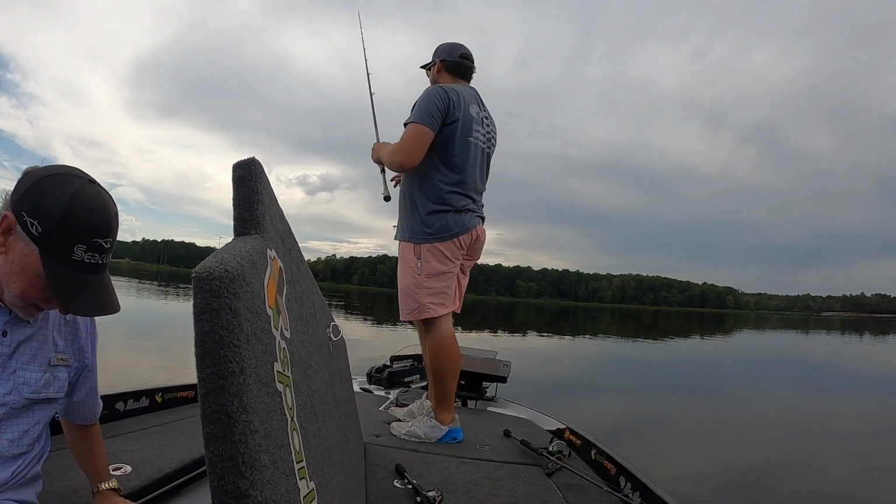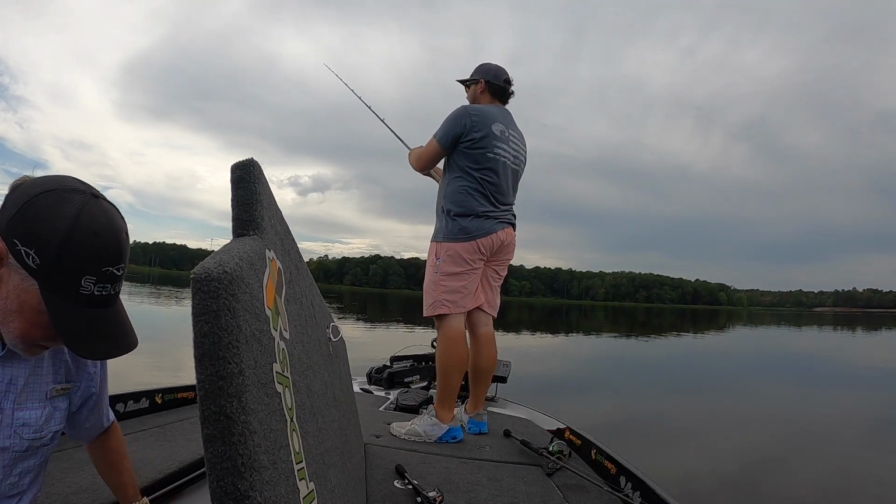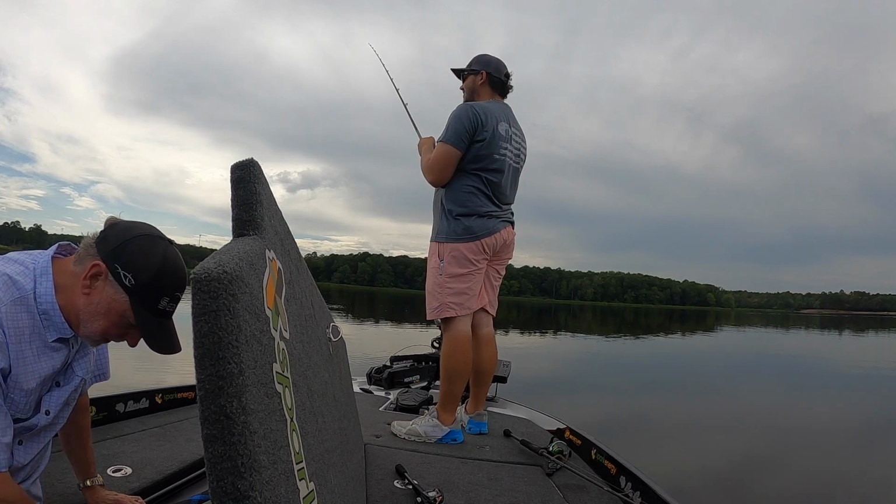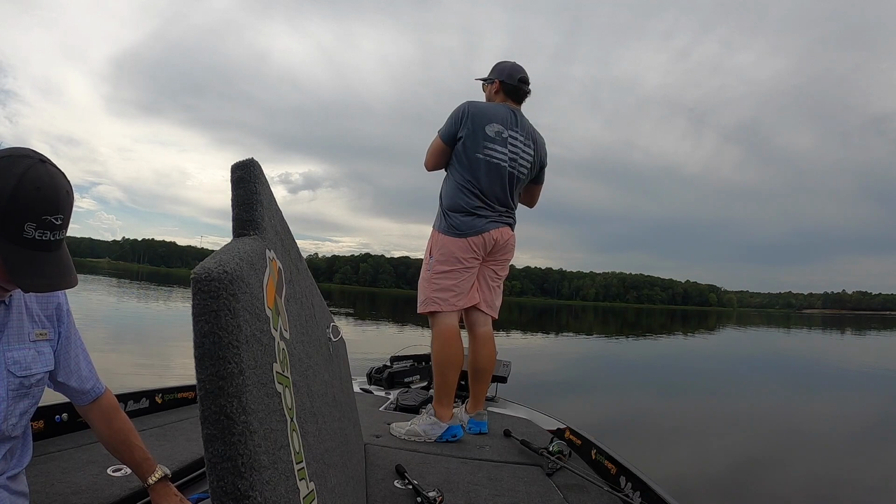Are there big ones in this lake? Oh yeah. God, I just got so many rods stuffed in here. That's why my boat is a mess right now. There's no rhyme or reason to them either. They're just in here.